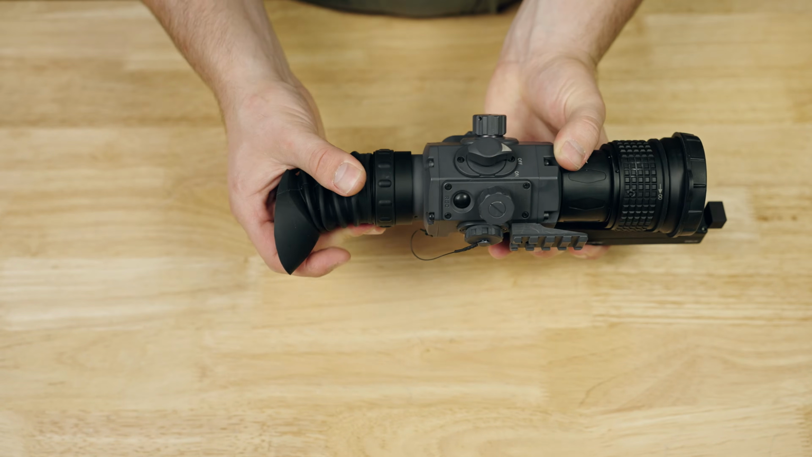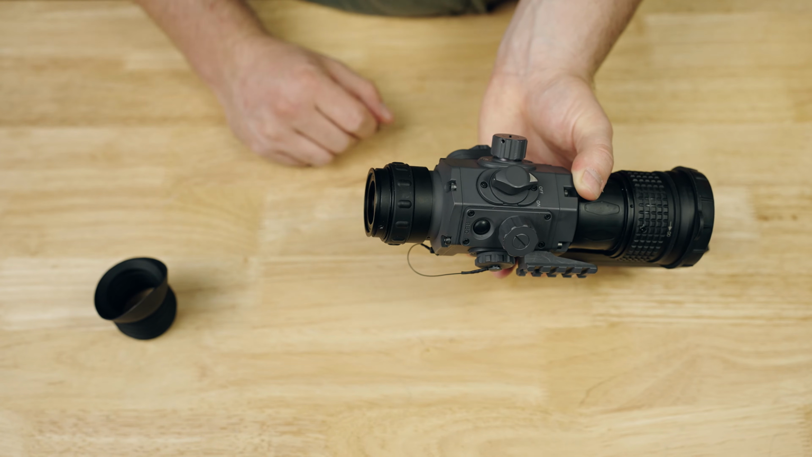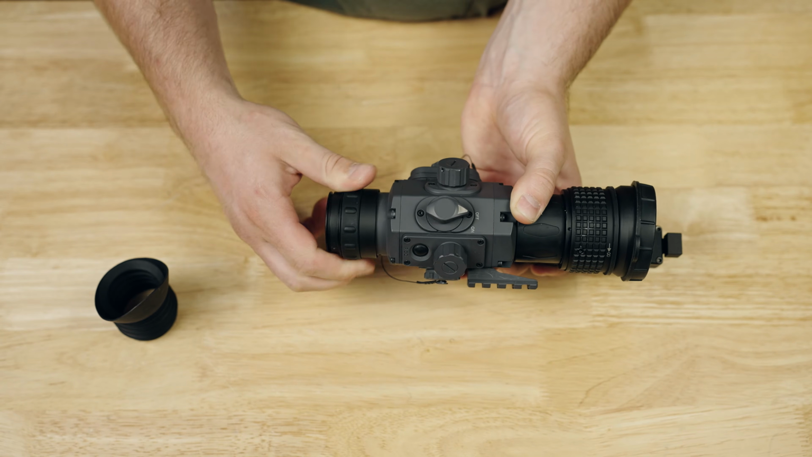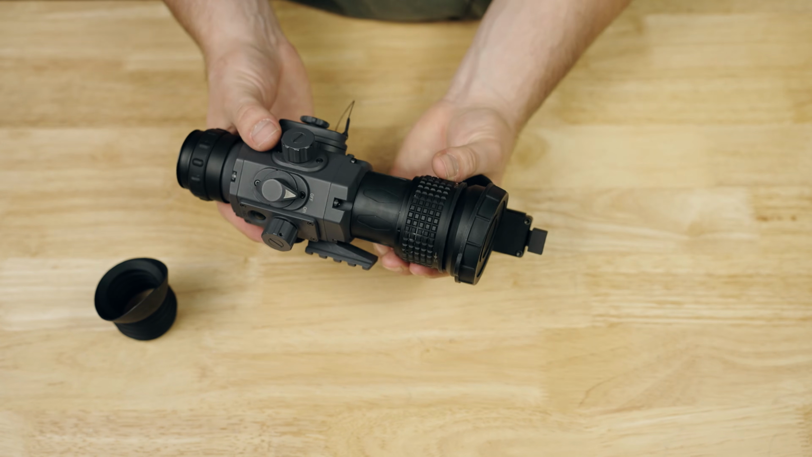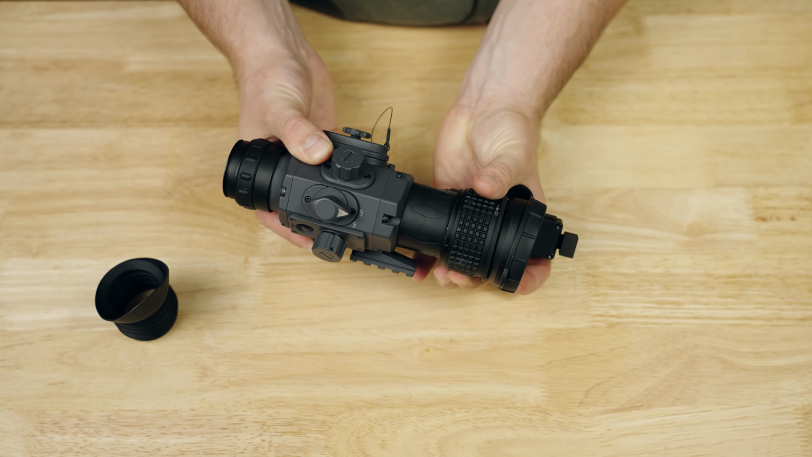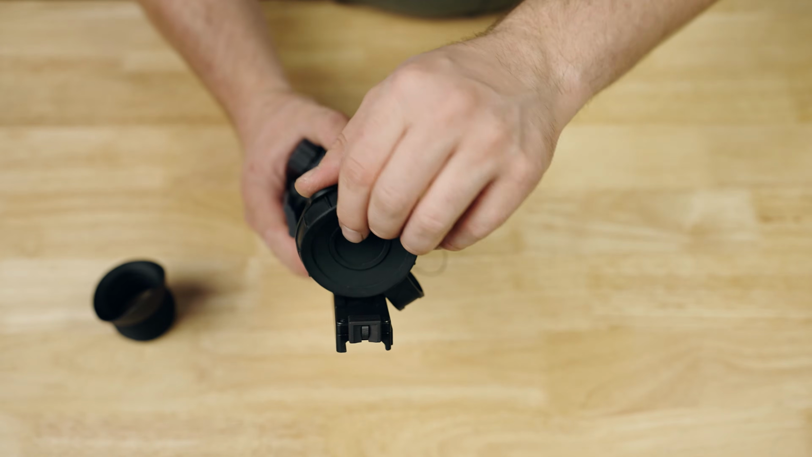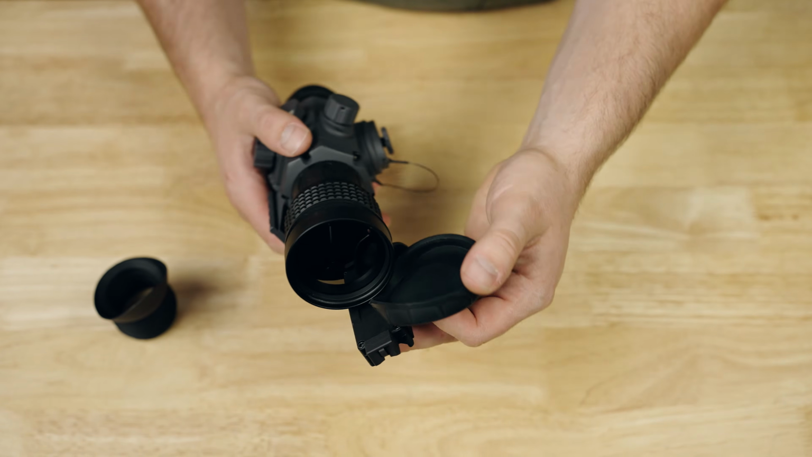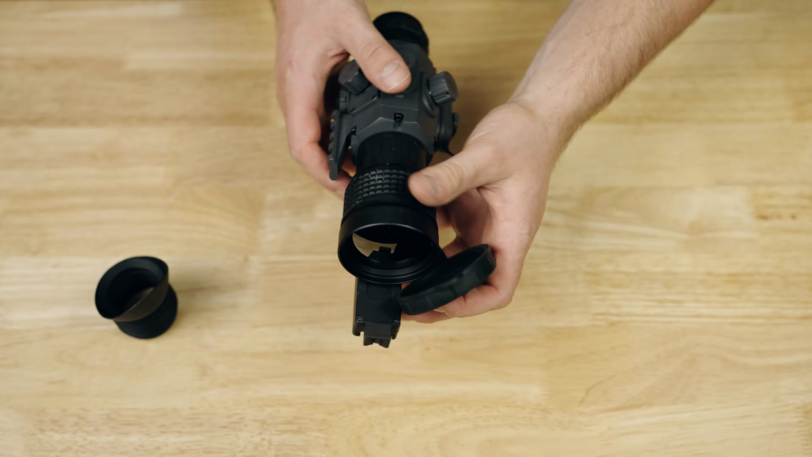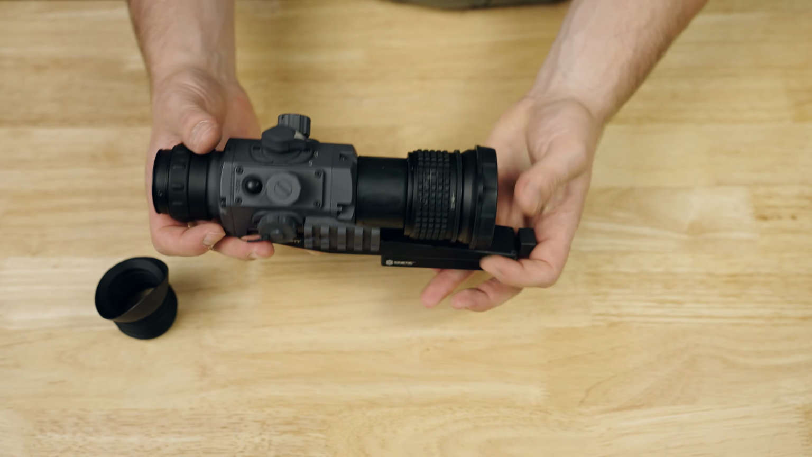On the rear, it does come with a rubber eye cup installed. You can easily remove that if you're not interested in utilizing it. The rear diopter is adjustable to focus to your eye, and then the front objective lens also rotates. It has some nice knurling so you can get a good grip on it so that you can focus on the image itself. And then also built in and tethered is a front objective lens cover, which again, is pretty useful. Keep that optic clean, keep it protected from dirt and debris and scratches when you are not using it.